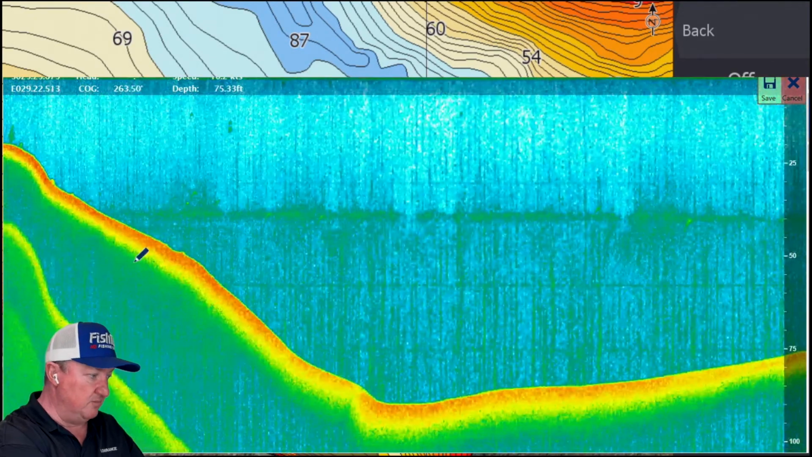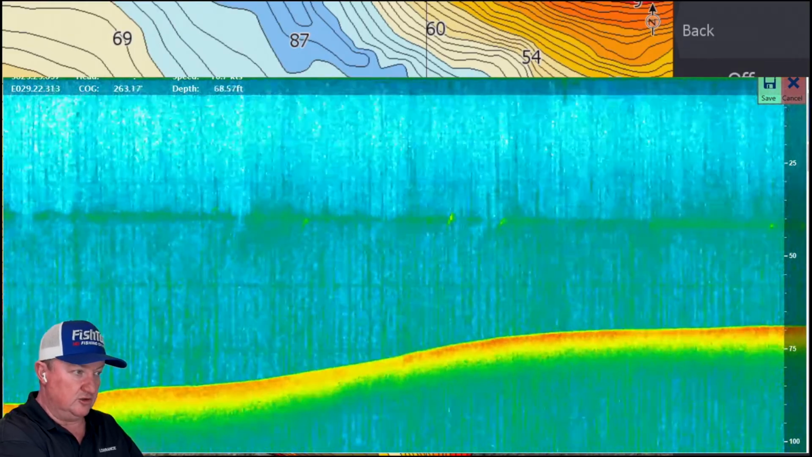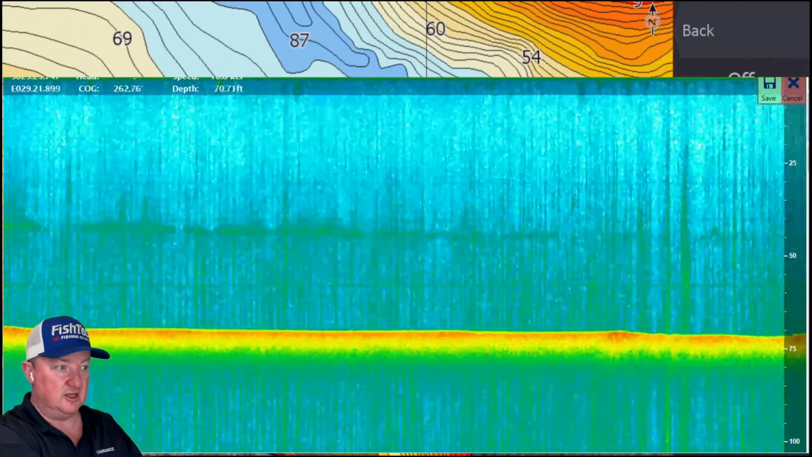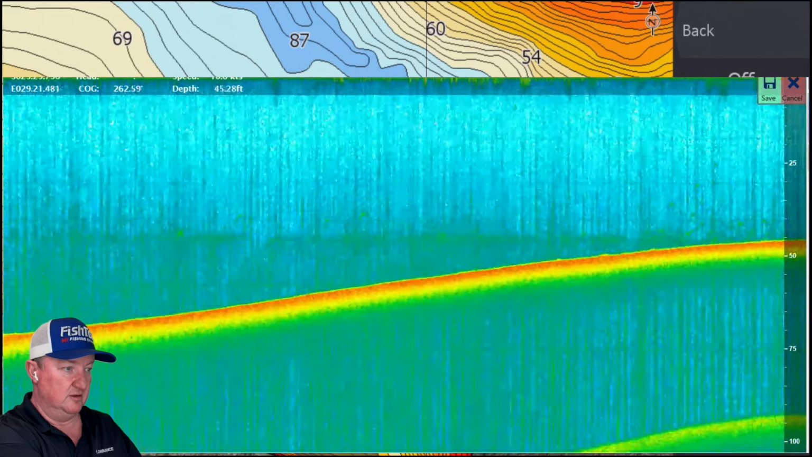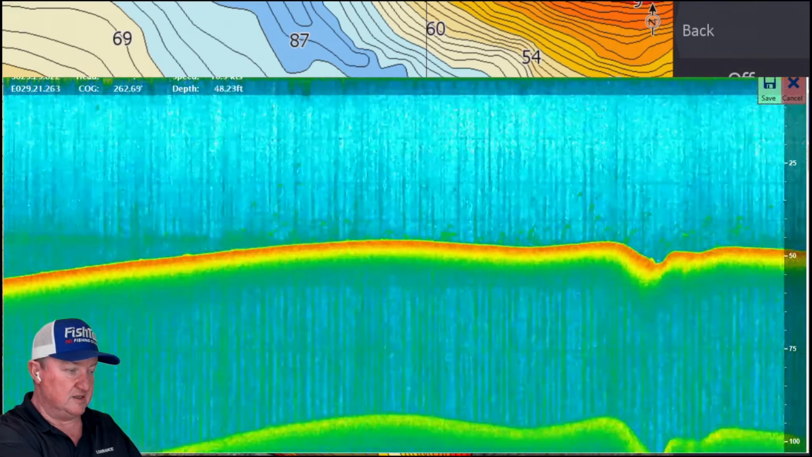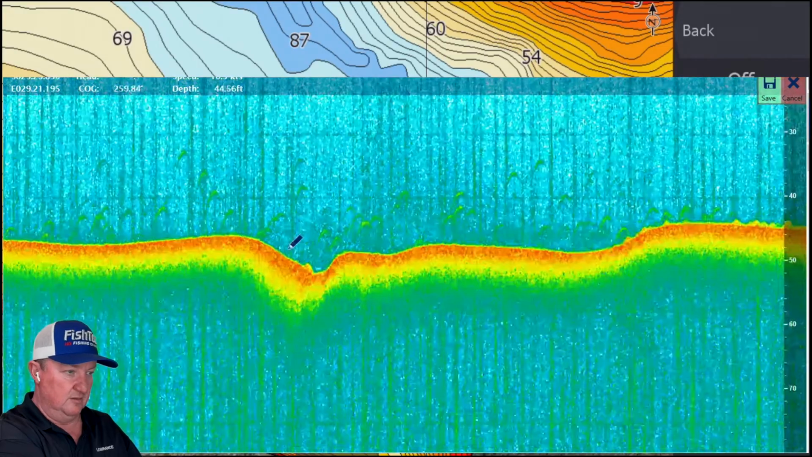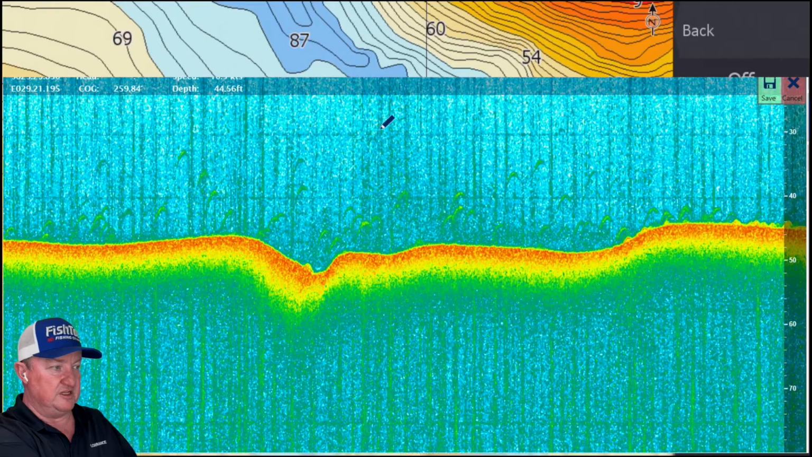But the amazing part is, look at the fish just sitting on that thermocline. Wait till we actually get up the river. I'll break this down for you a little bit later. But it is absolutely incredible. Okay, there's some fish you can see there. That's also sitting at that 40, 45. Look at this, from 30 feet upwards.